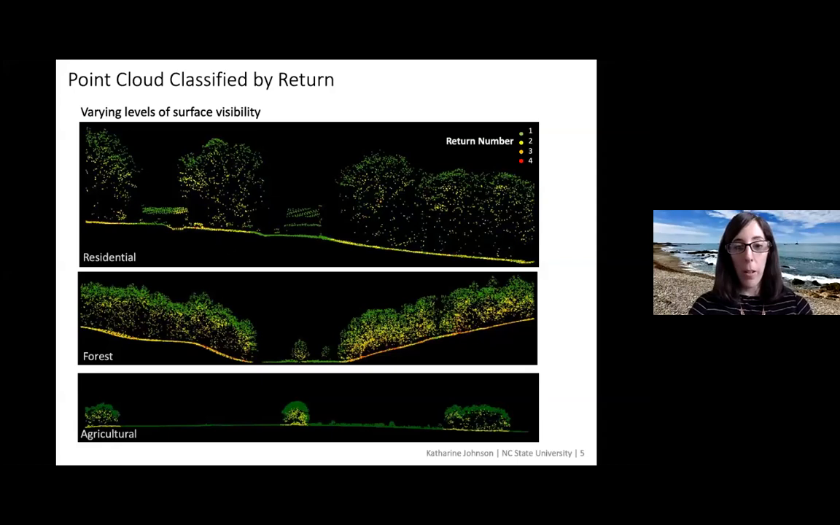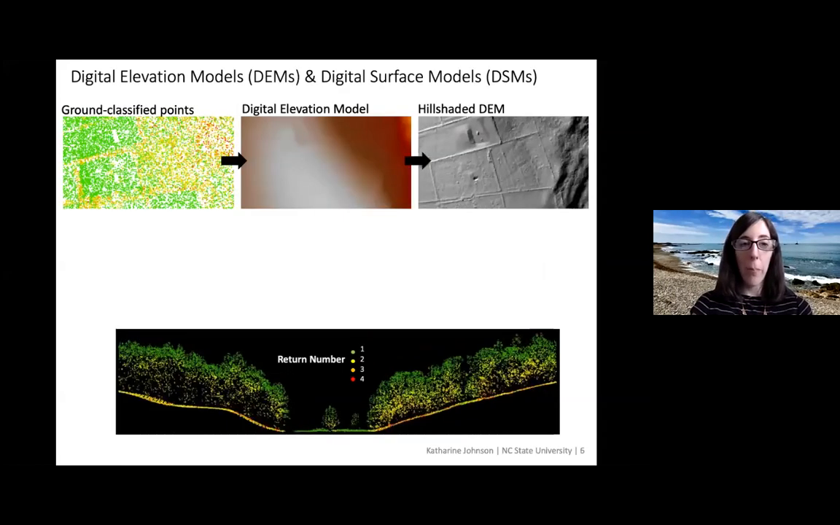From this point cloud, you can then create digital elevation models and digital surface models. A digital elevation model will be points only on the ground, so this red line here on the profile. Points that are only classified as ground are used in a digital elevation model. There are various algorithms that you can use to interpolate between the points and create a flat surface.